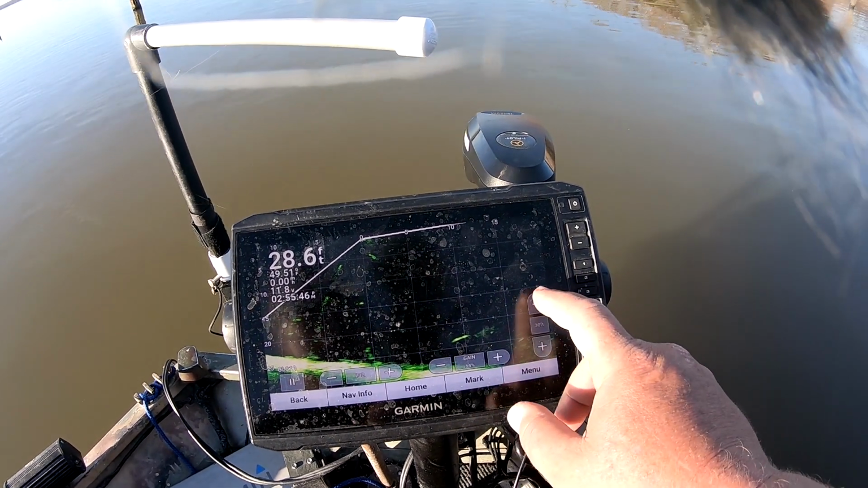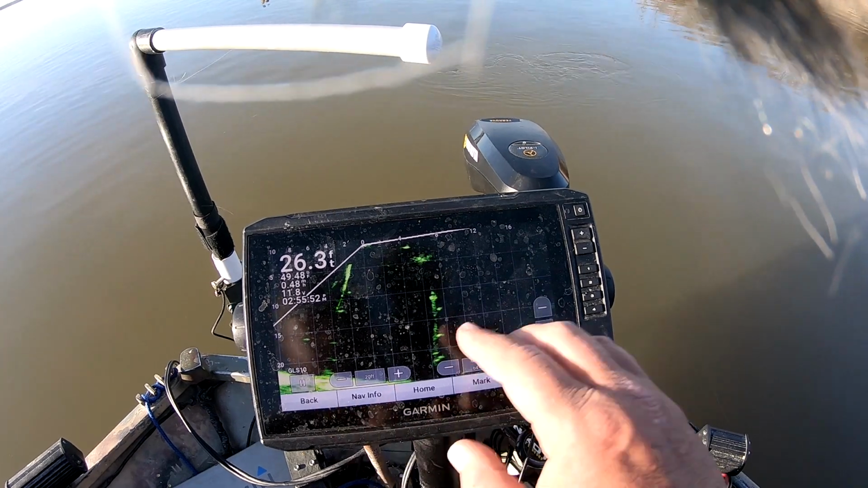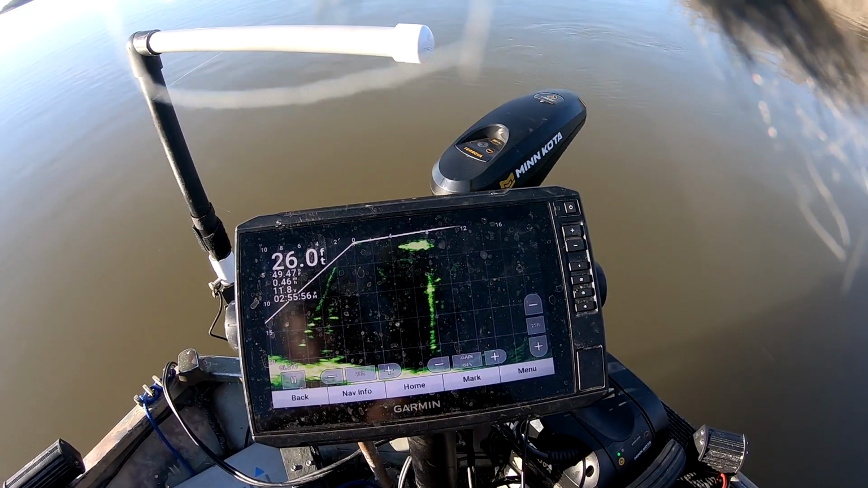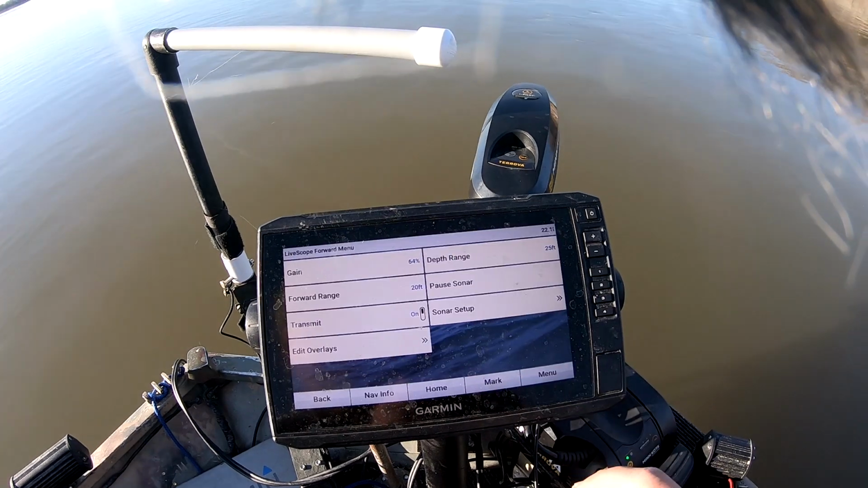Just one of the things I like. Some people don't like it. I don't mind it at all. And as far as back and forth, how far out you see, that's on this one here. My gain right now I have set at 64. It's enough where I can see things good, but it clears up all this clutter.